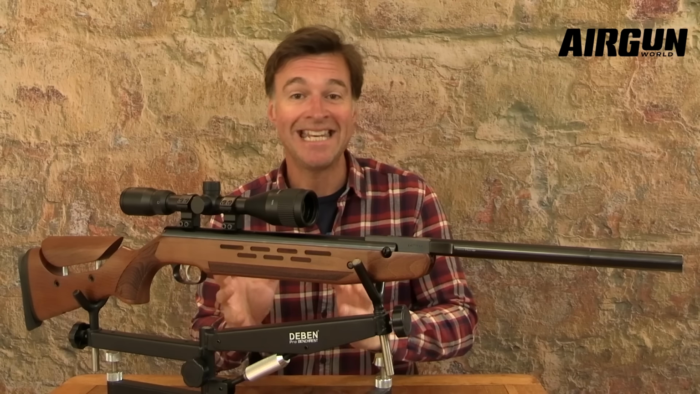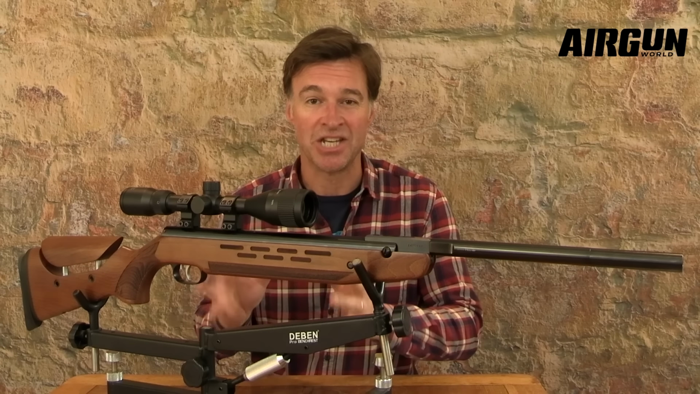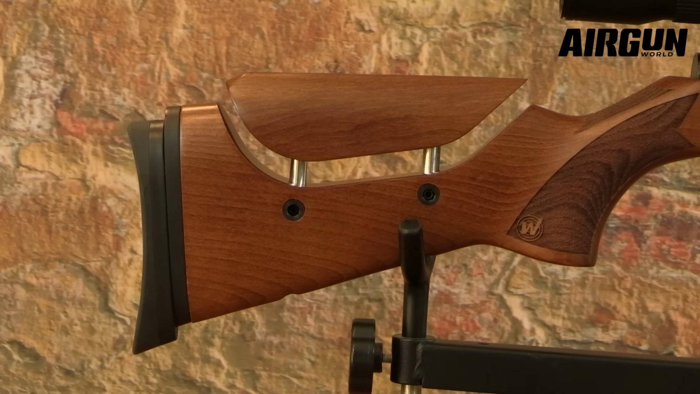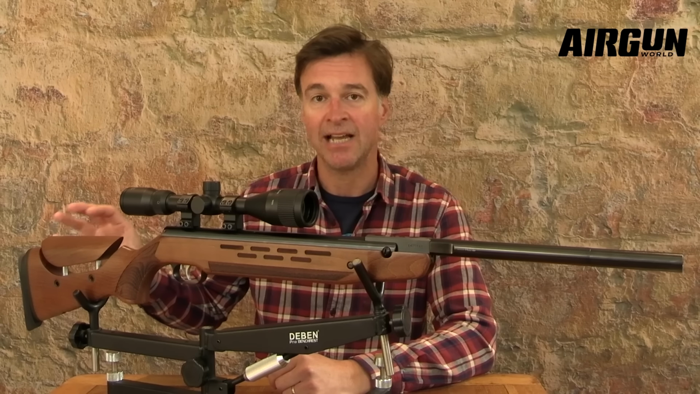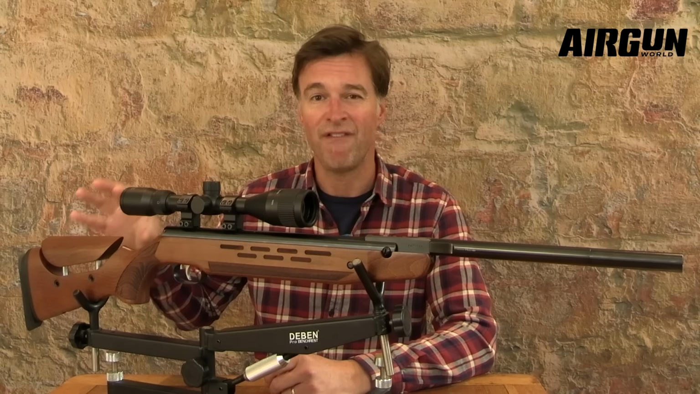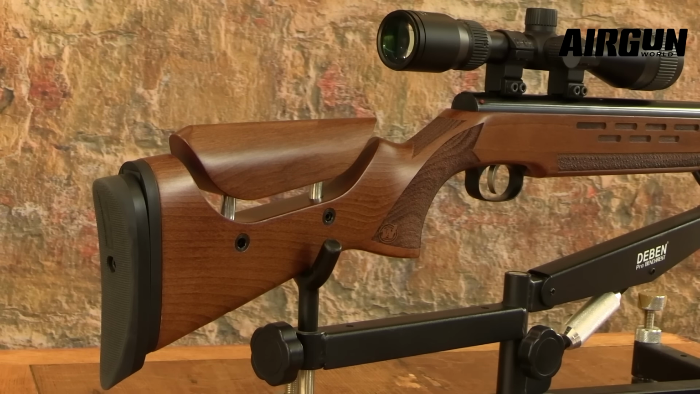This stock's standout feature has to be its adjustability. Now, the rubber butt pad is adjustable for height, and so is the cheek piece. Both of those adjustments are simply made by slackening off the relevant Allen screws, and the result is a gun that fits like a glove and gives perfect eye scope alignment.